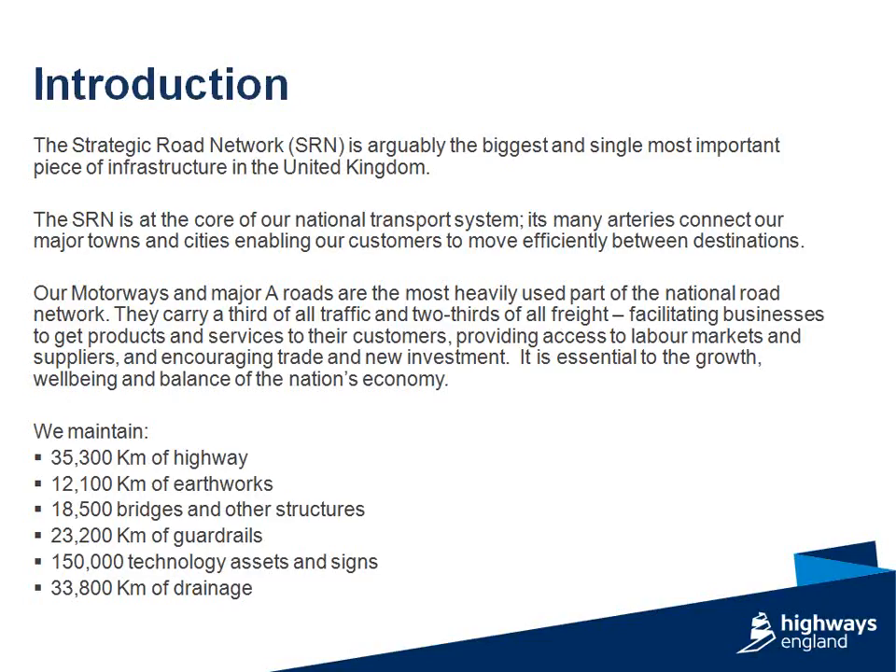We're the 2nd largest operator of greenfield assets after the Forestry Commission. We are certainly, strangely, not the largest operator of roads, because you look at the size of a lot more of the local roads, we're somewhat smaller, but in terms of economic importance, the motorways and the A roads, our main strategic roads, are at the absolute core of our network.